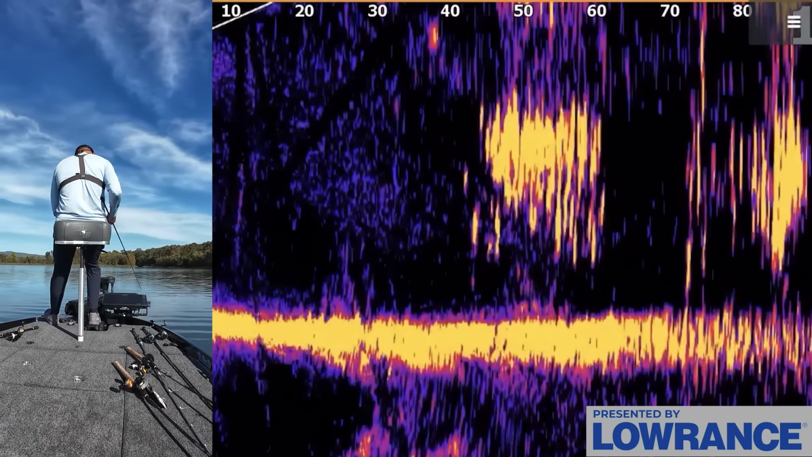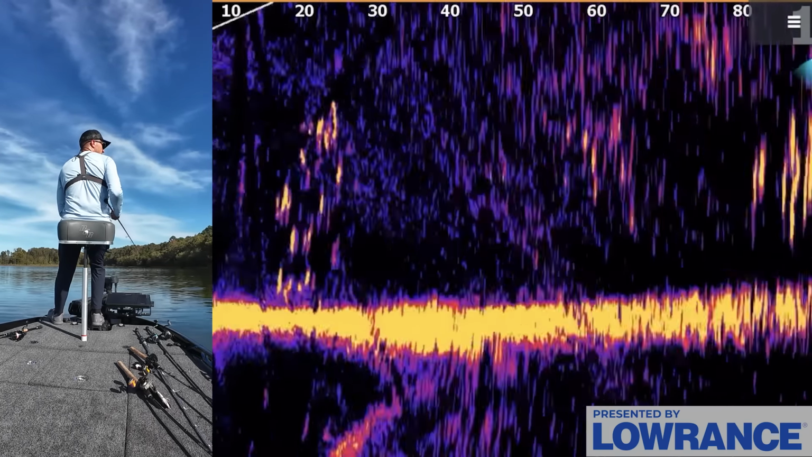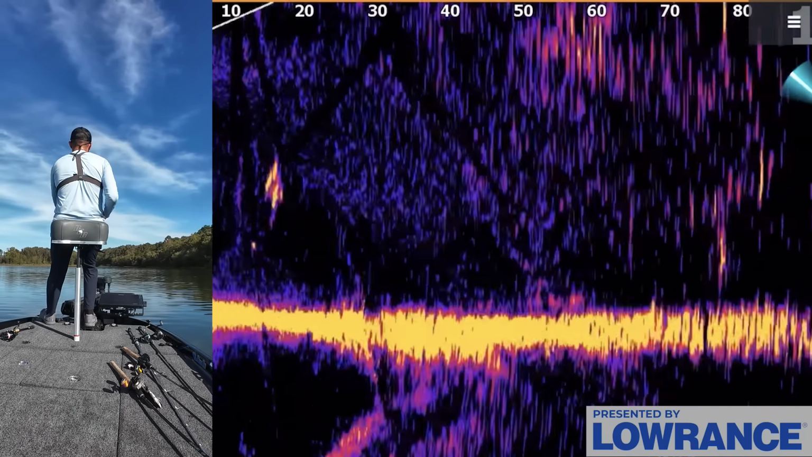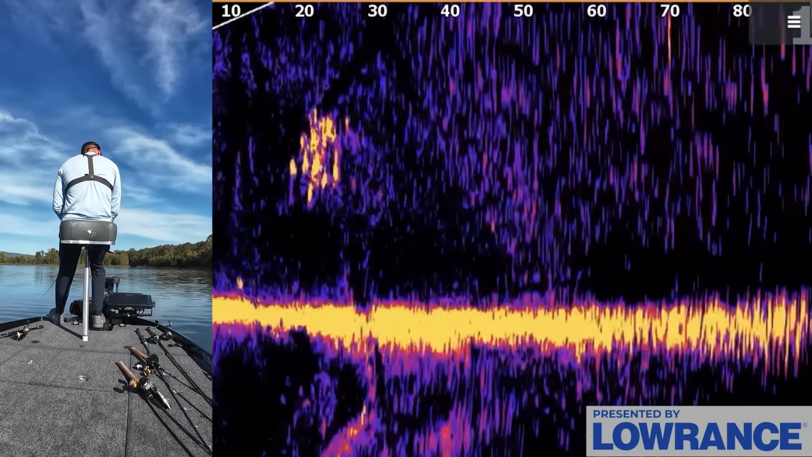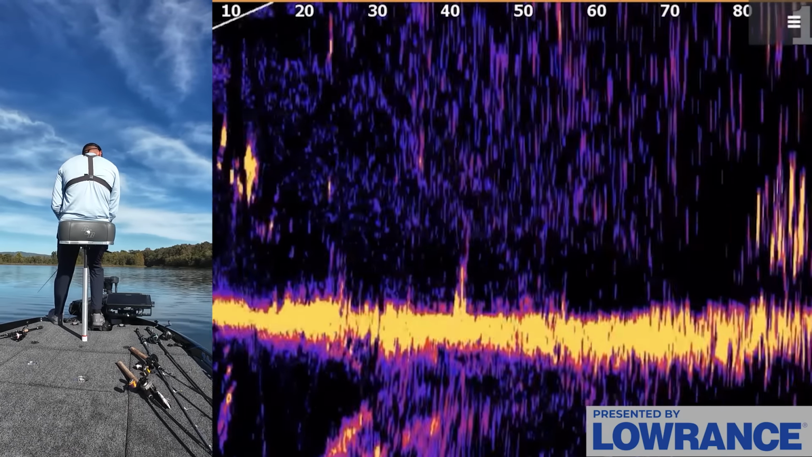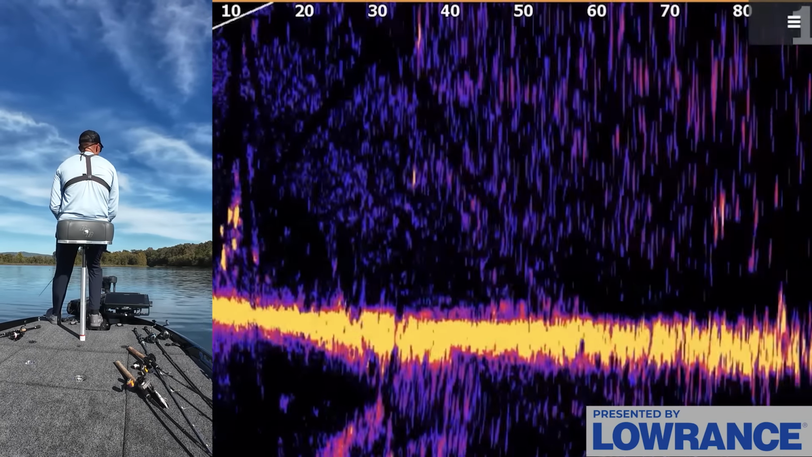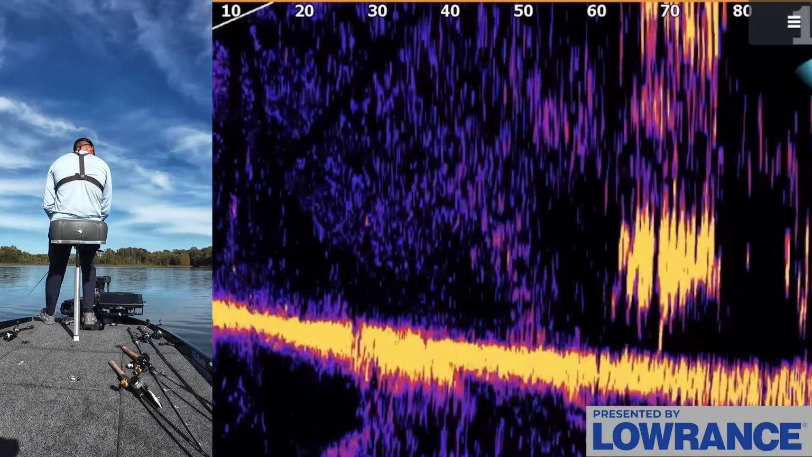So we are kind of getting up more into the depth range we need to be in. We are a little bit deep for what we've been finding them in. So maybe when we get up to the shallower water with all these laydowns, we'll be in business. I'm not really seeing all that much out here though. Just kind of interesting how that happens, where there are little zones, little deals that are really good and then others that aren't. Not seeing anything still.